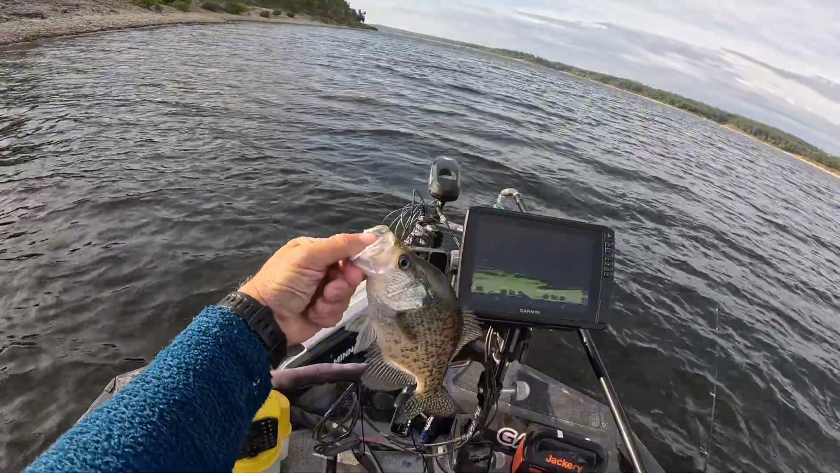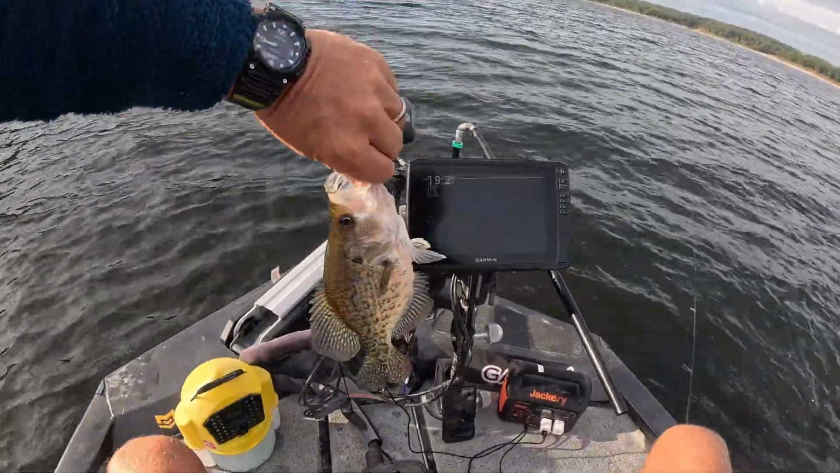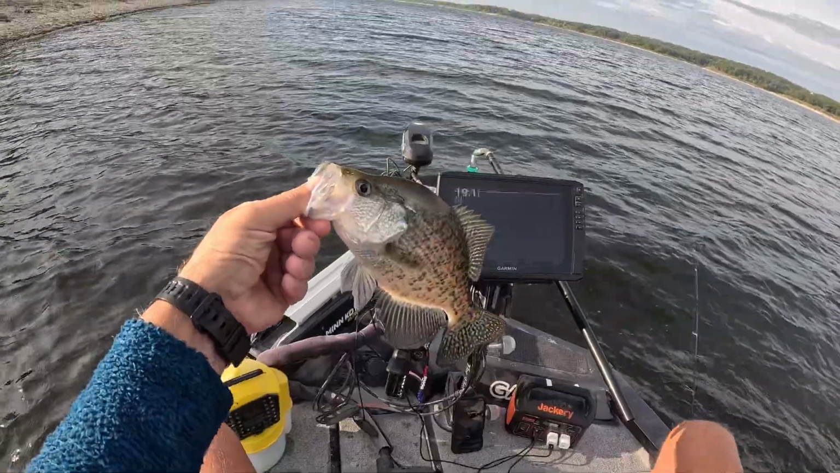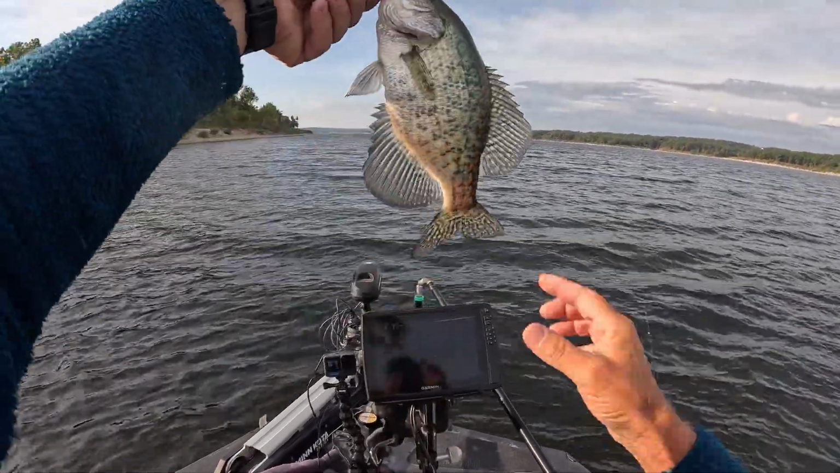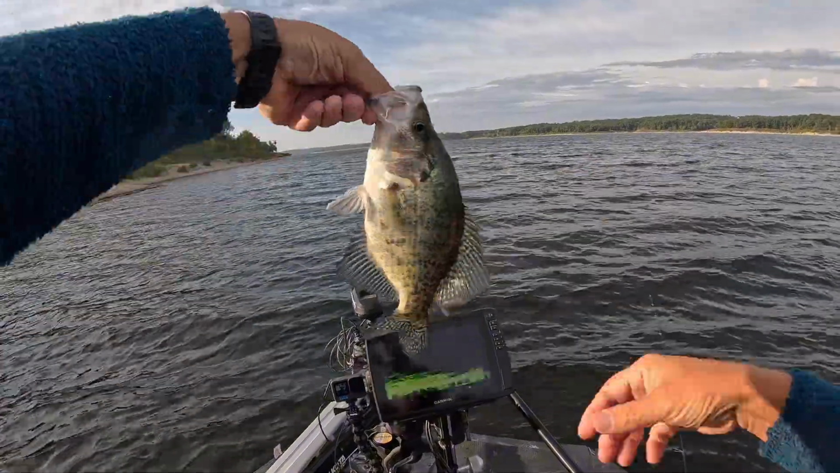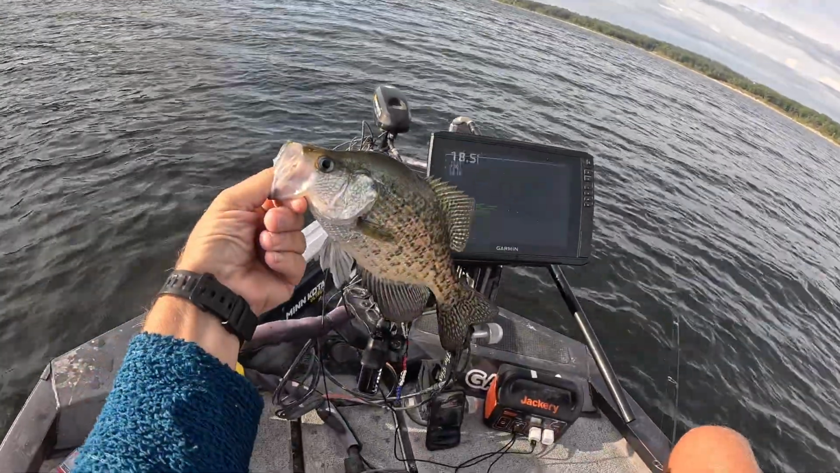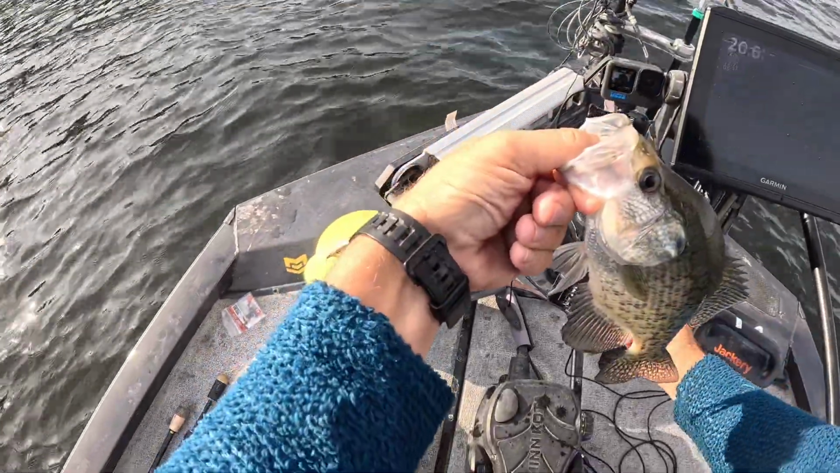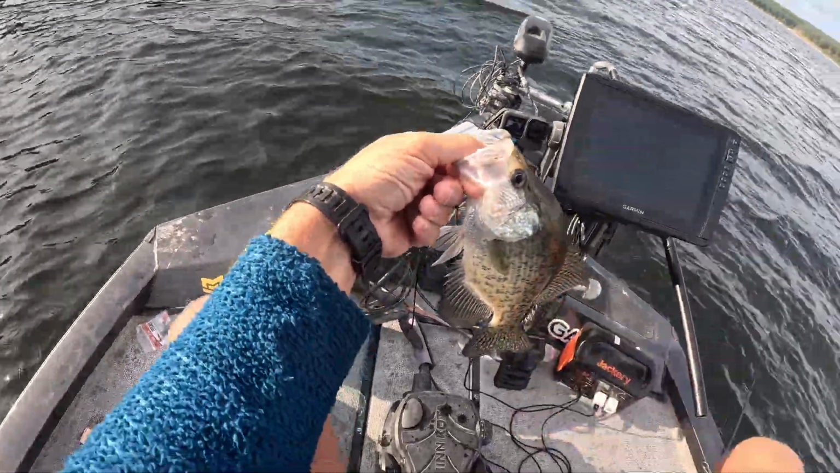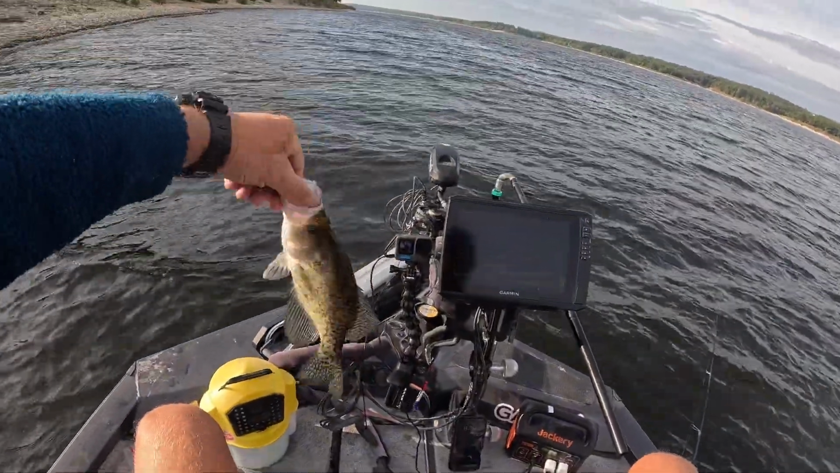Woohoo! Boy, this brush pile has flat out produced. Wow. Look at that, would you? Beautiful black crappie. Yes, sir. All right, man, that's a quick limit. Just because you catch a limit, even when you release them, doesn't mean you got to stop. Let's keep fishing. That's pretty.